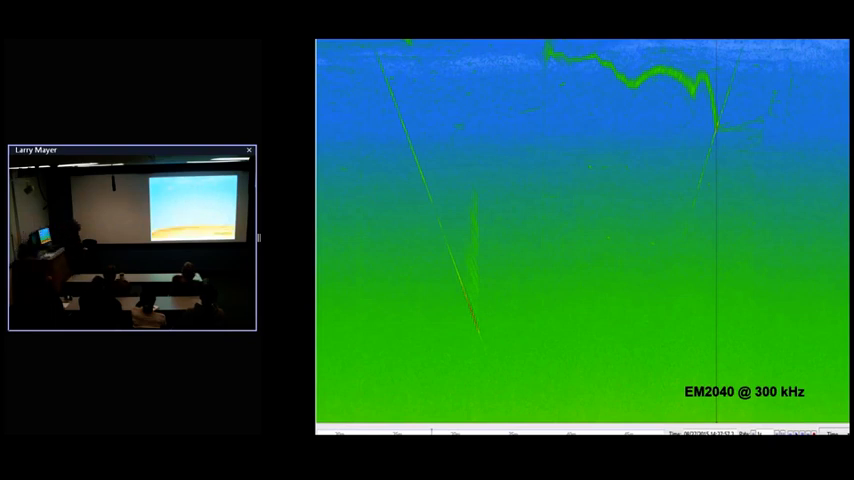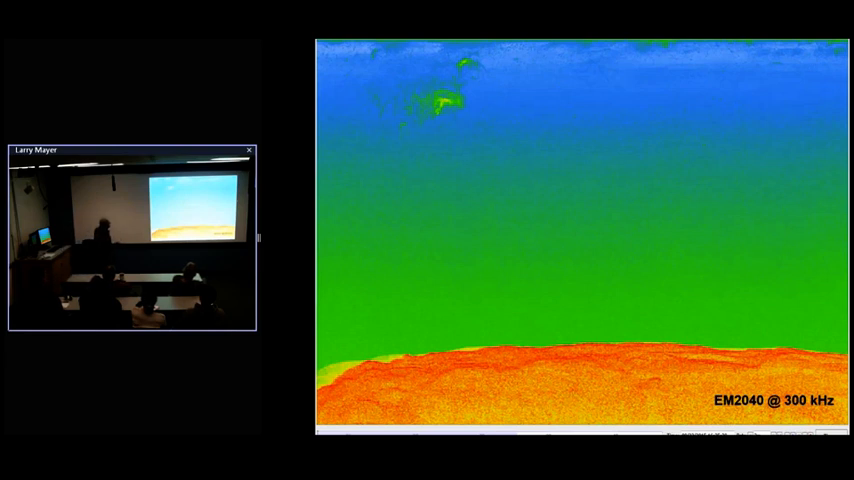What about this one? Anybody know? Loch Ness Monster, yeah, obviously. That is the Loch Ness Monster. No, I have no idea what that is, but it's the Loch Petermann Monster.